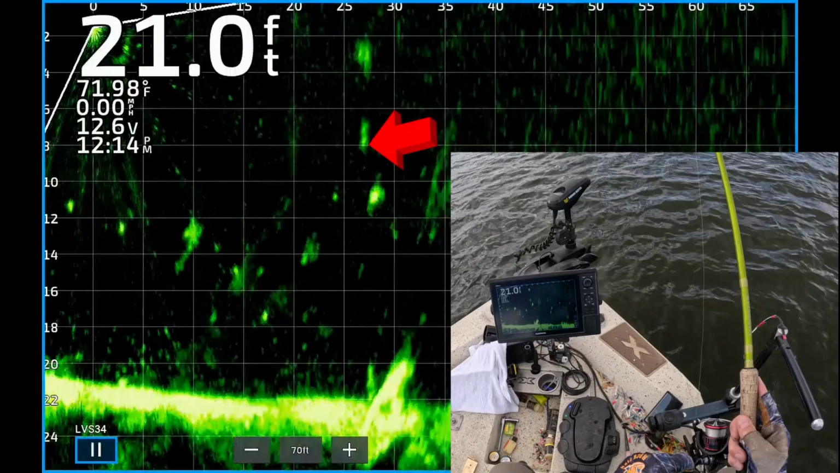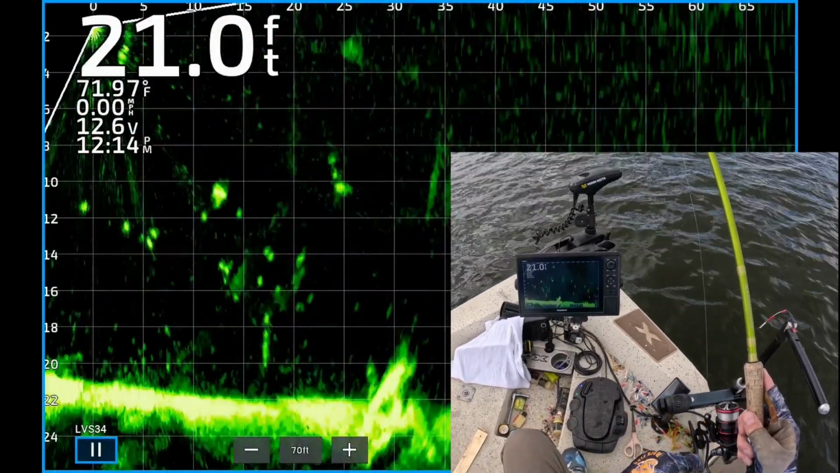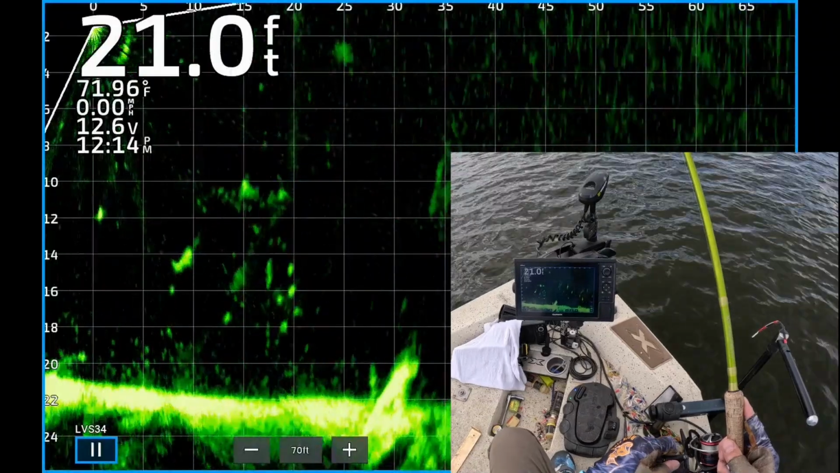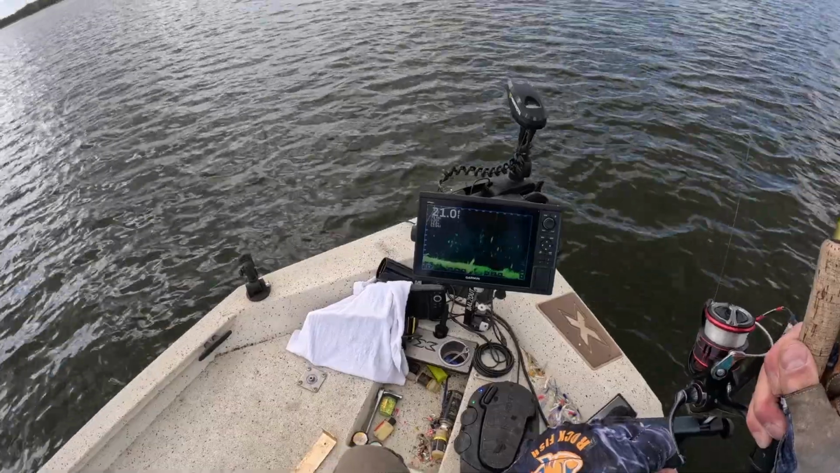There's my jig and weight dropping down 27 feet from the boat. There's a fish. He noticed it. Came right over. He's following it. Come on, eat it. He wasn't interested. But he turned back around. He's still interested. Boom, he hit it right there.